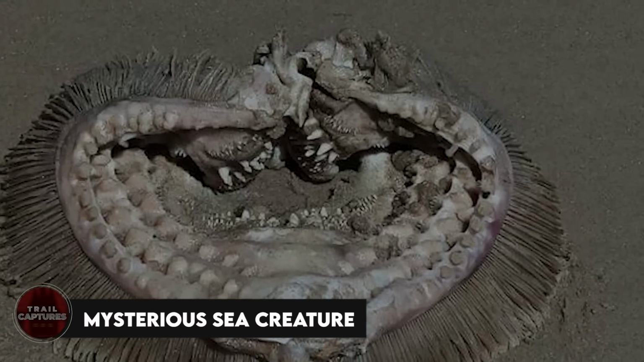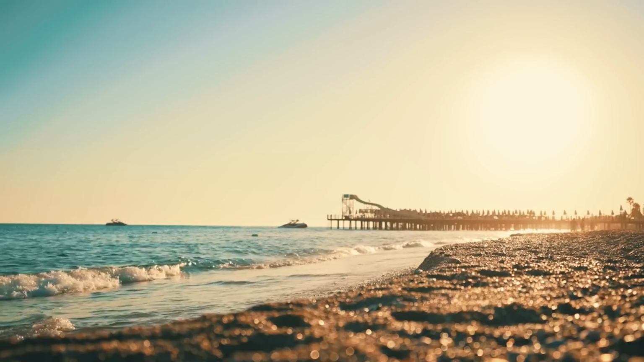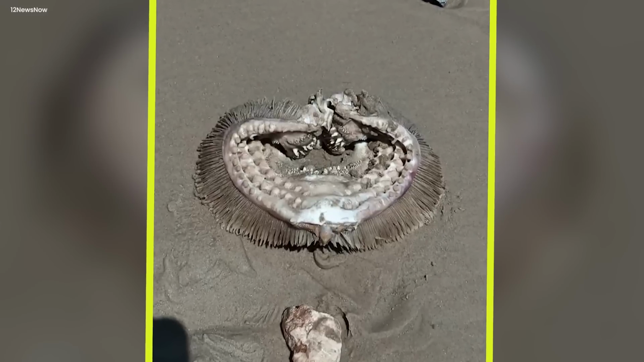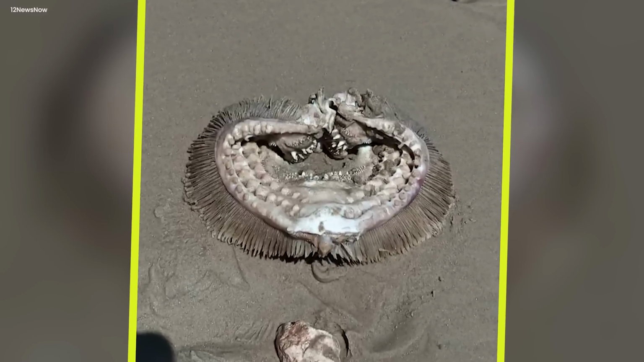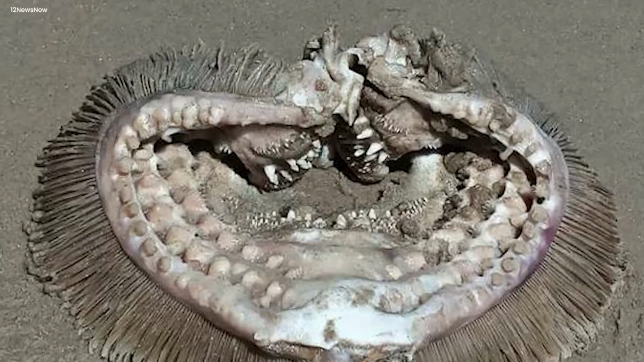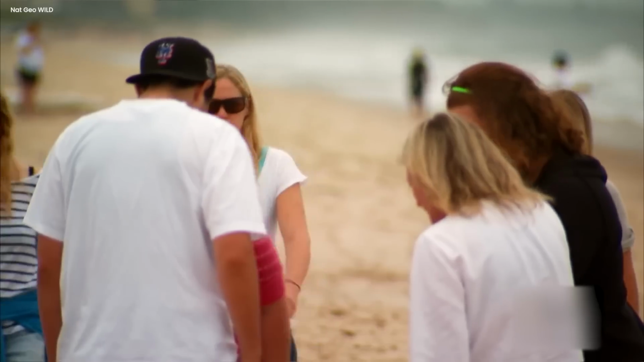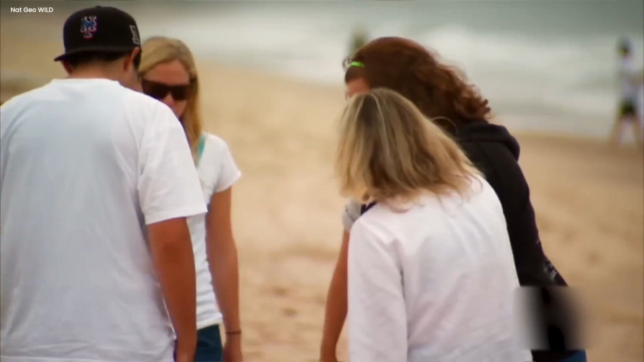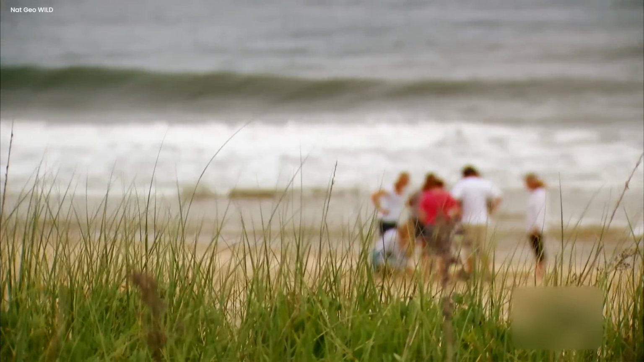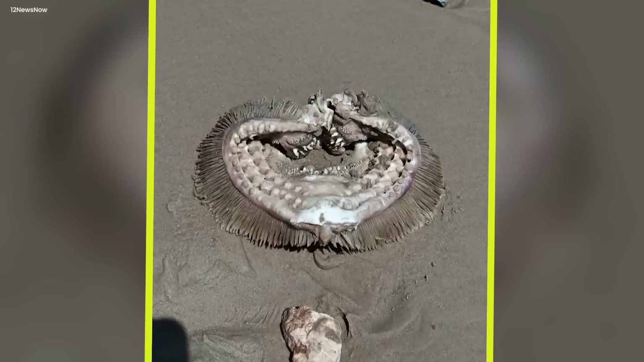Mysterious sea creature. On a sunny sand day, something really cool happened that got everyone super excited. A huge fish the size of a grown-up got caught on camera near the shore. It had a big round body that stood out against the sandy background. People could not believe it. The beach was filled with talk as curious folks gathered to see this mysterious ocean creature. The enormous fish just lay there, its iridescent scales catching the sun.